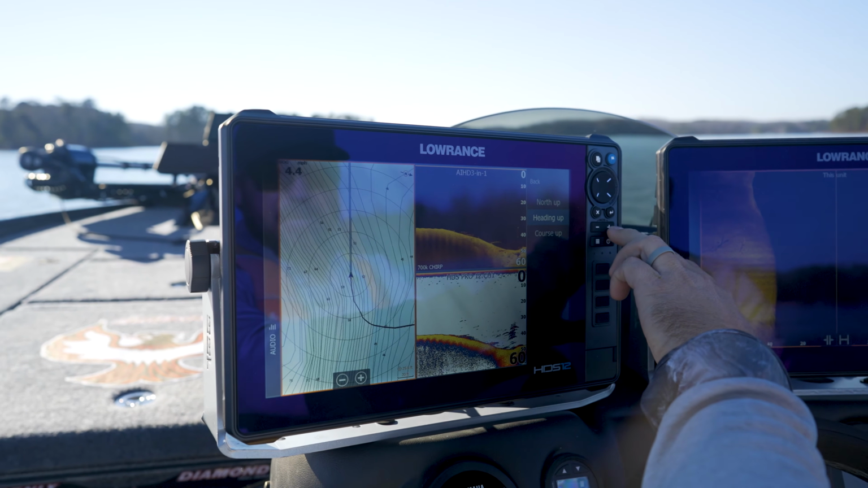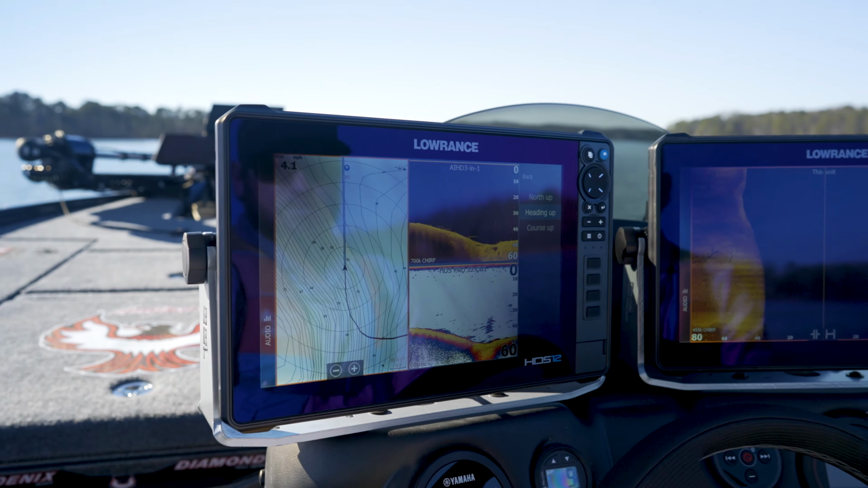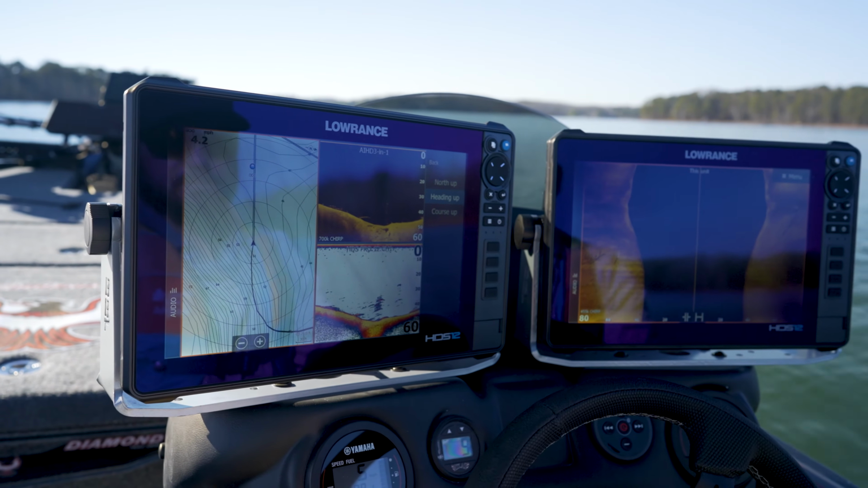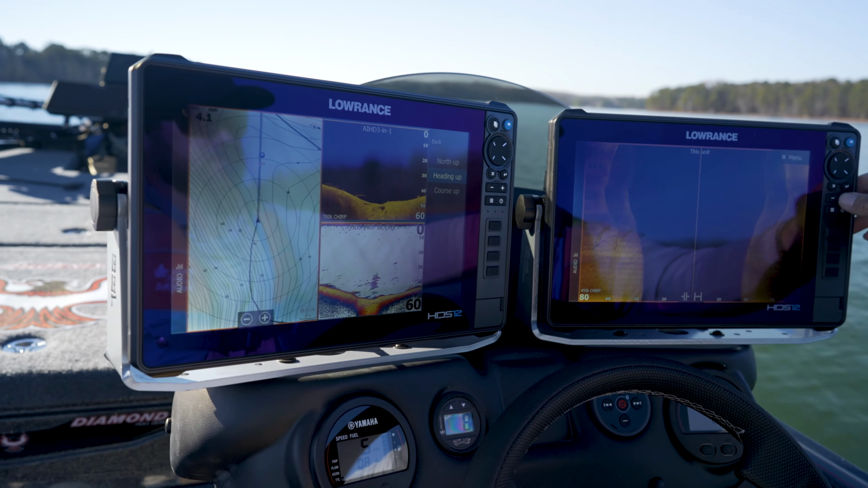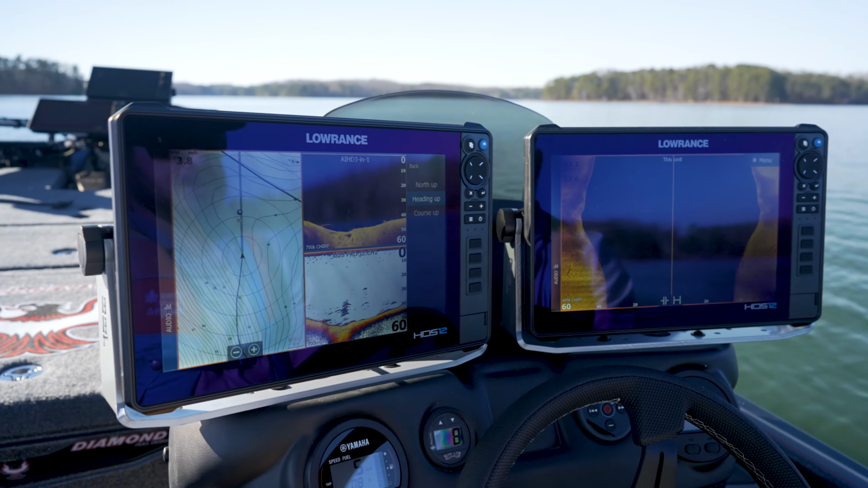So I get me a good line up. I'm going to zoom into 60 because we're going to go right over top of this thing.